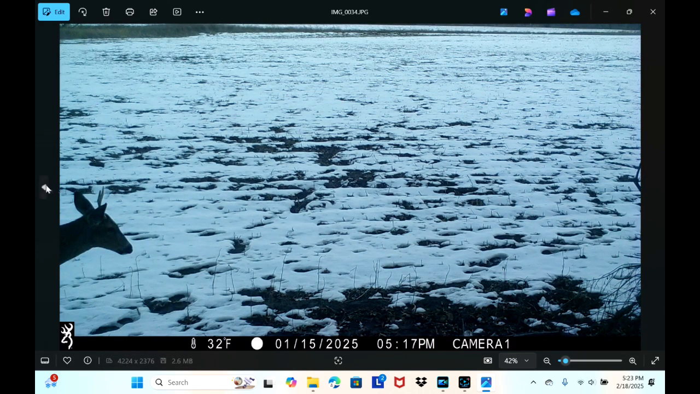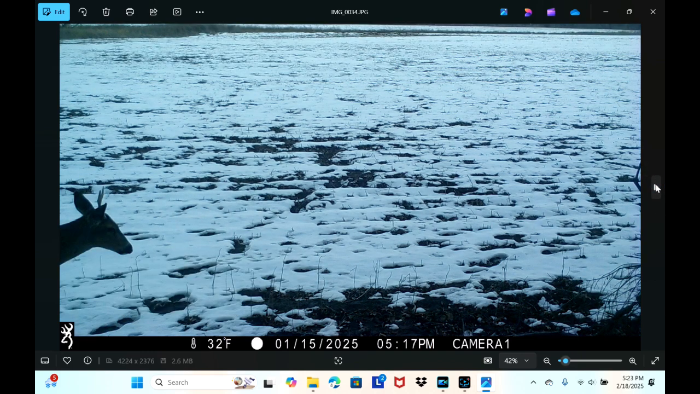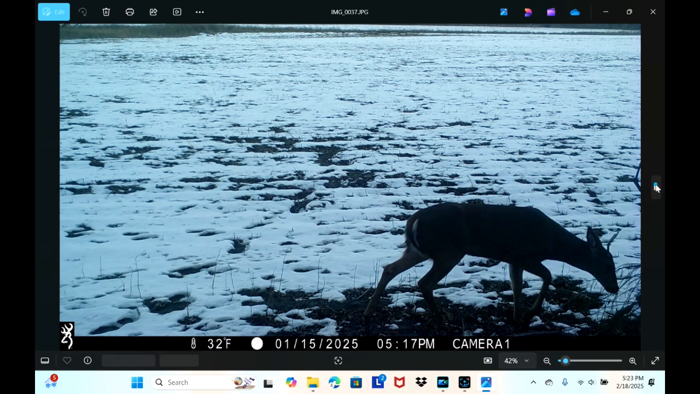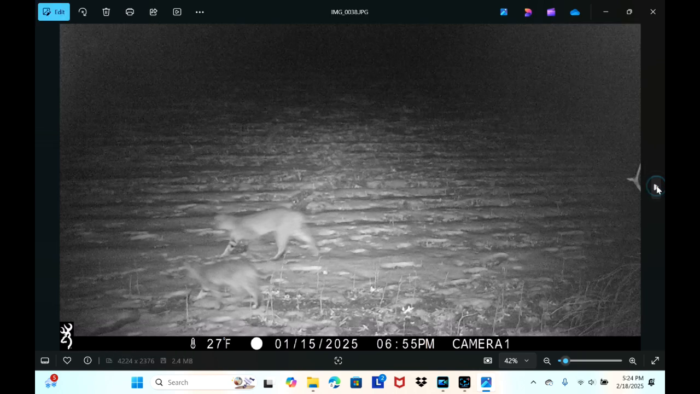Little buck here. This one here is kind of interesting. You can see that was a buck. He dropped his antler. You can see the little nub there where that antler used to be, whenever he shed that antler, it dropped off. A little spike buck. There's a bobcat and a bobcat. There's actually a pair of bobcats. Like I said earlier, there is a ton of bobcats on this place. Looks like young ones too. Those are not all that old.